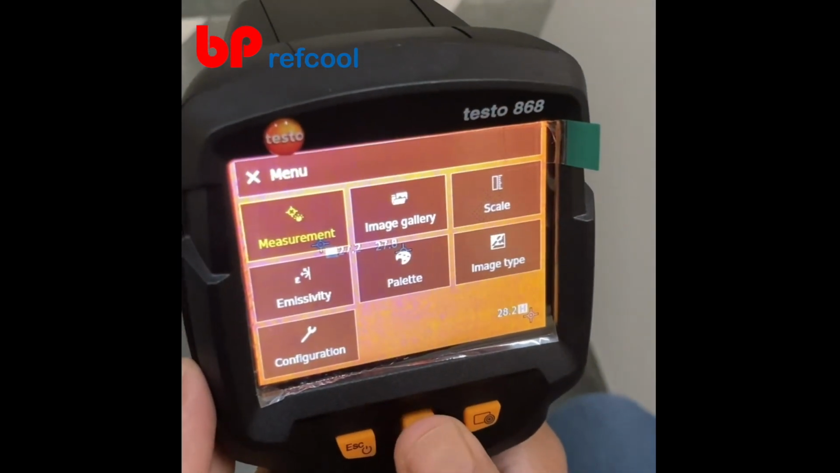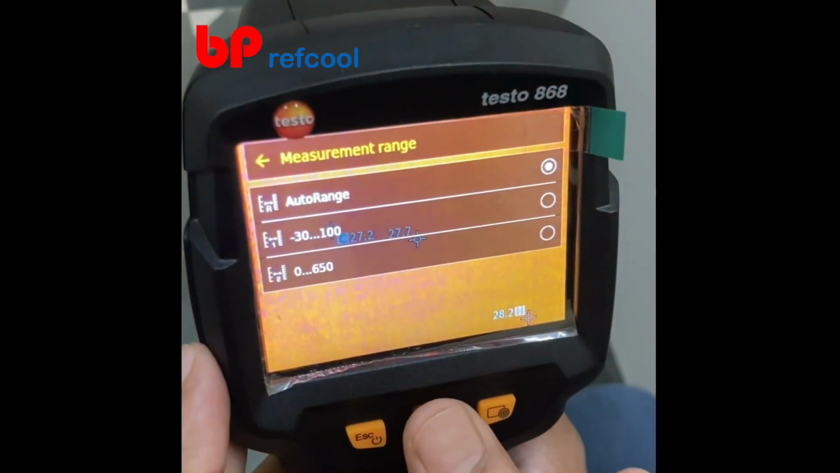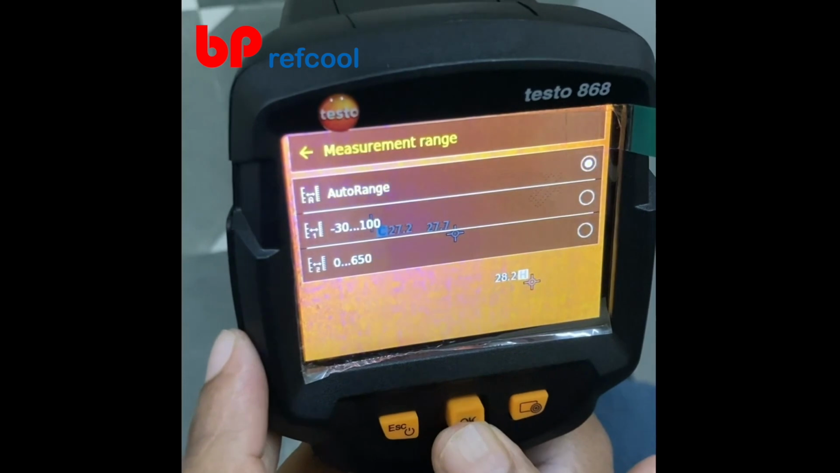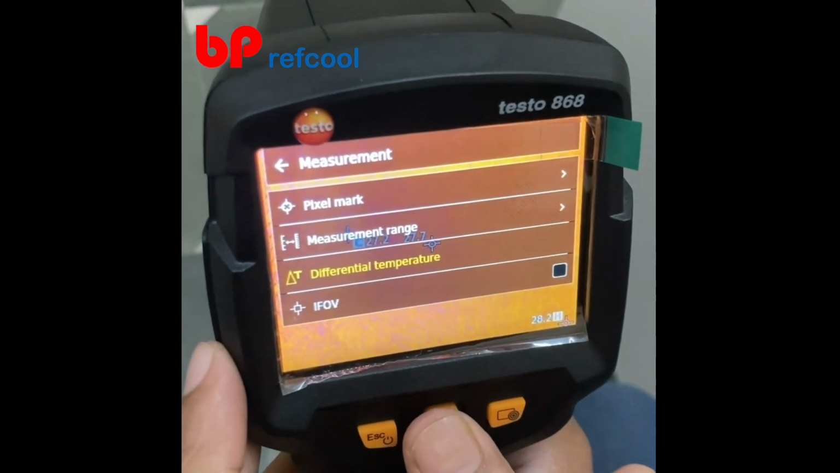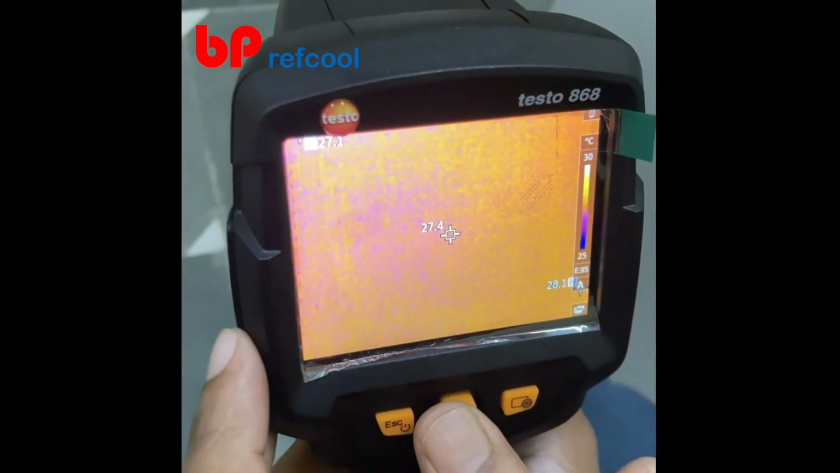We again go back to the menu, measurement. You can see the measurement range as the second option. So you can select auto range or the other 2 default ranges that are provided. This is as per your choice. You have differential temperature and you have IFOV. So if you select this, it will.